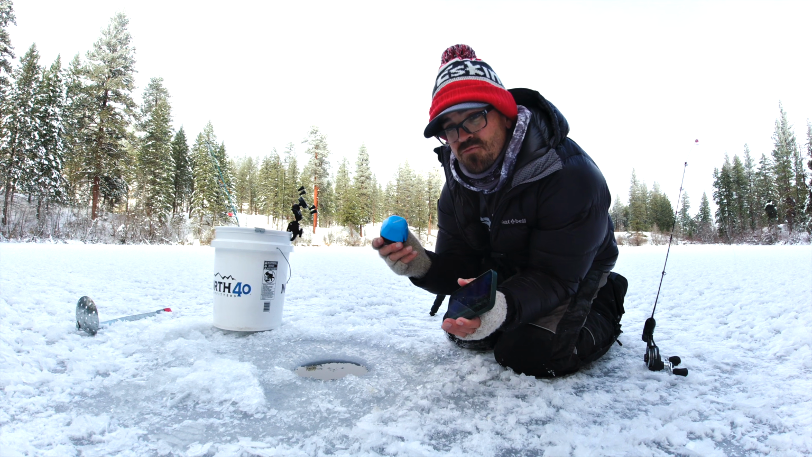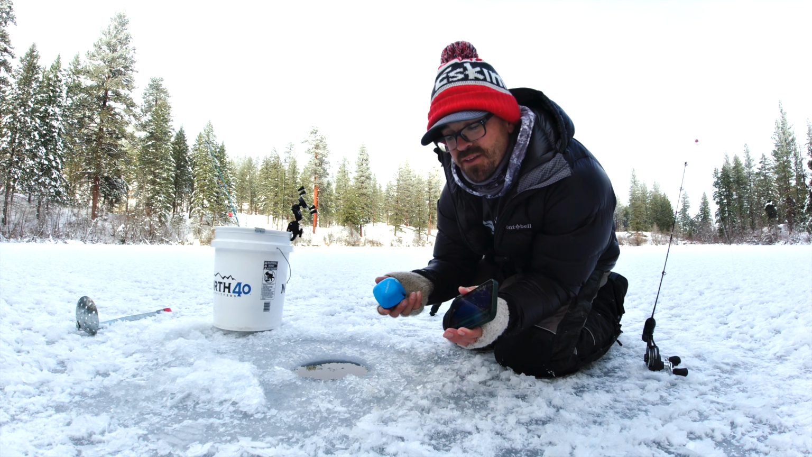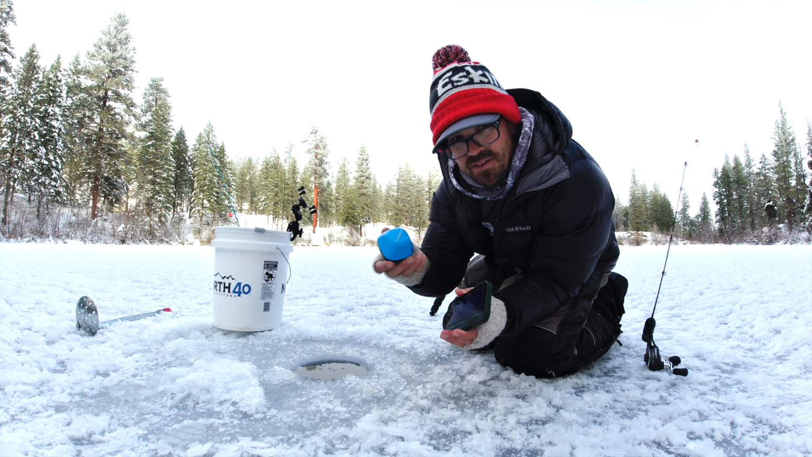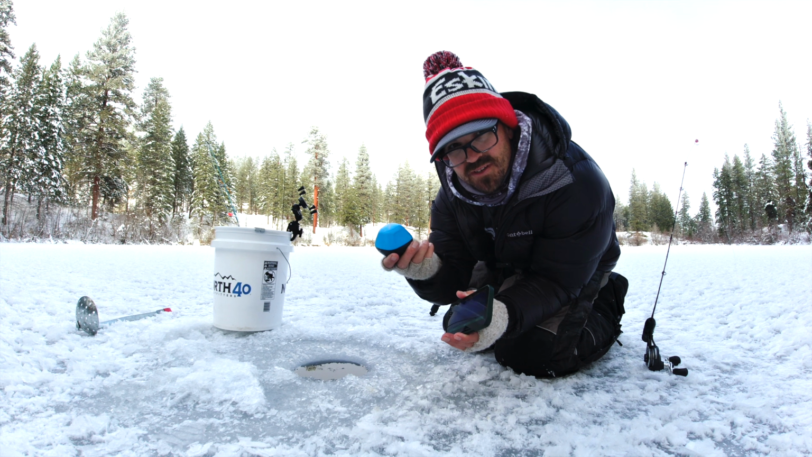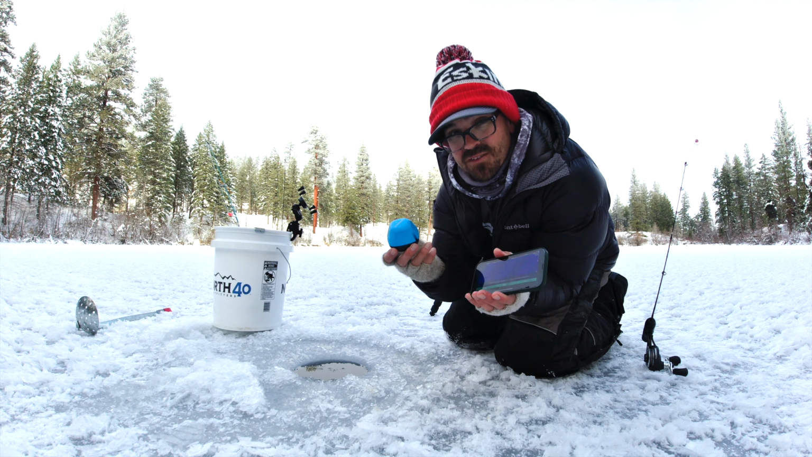I'm sort of a run-and-gun kind of ice angler. I don't want to be hauling around a bunch of weight, especially when I'm snowshoeing into some of my lakes. I just want something light and easy, and something that fits in my pocket that can give me depth, let me see my lure, and let me see fish. It's a pretty valuable little tool, especially when it only weighs 2.5 ounces, and I'm already carrying my phone anyways because I want to be able to take pictures and brag to my friends. So let's get started.